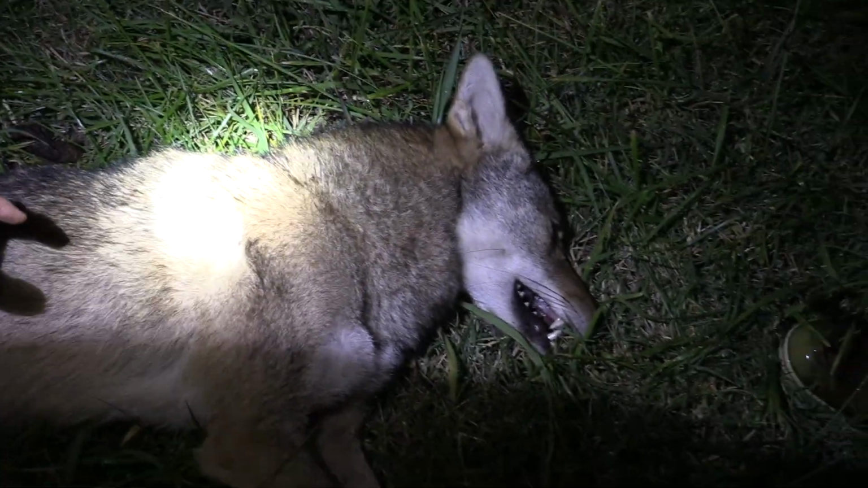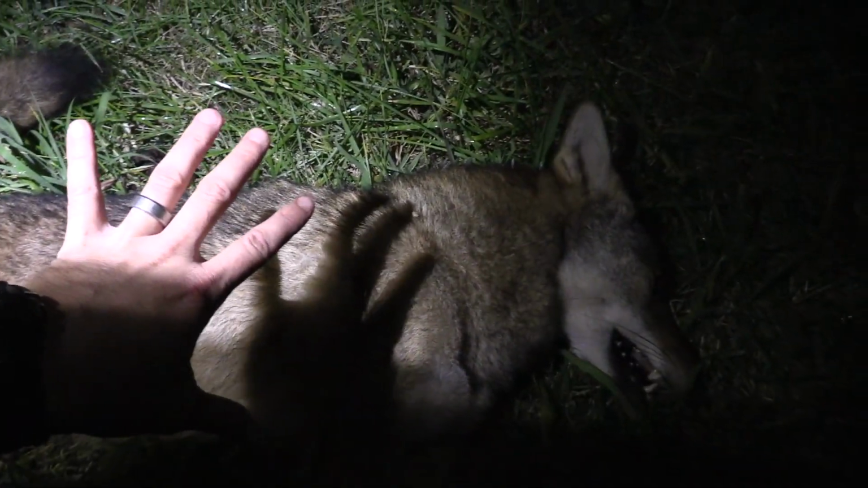That's exactly where I was aiming. That looks like a Creedmoor hole. That does look like a Creedmoor hole, don't it? We're just gonna chalk it up that we don't know who shot him. I'm sure Blake shot him. I don't know, because you went off just a little bit before me.